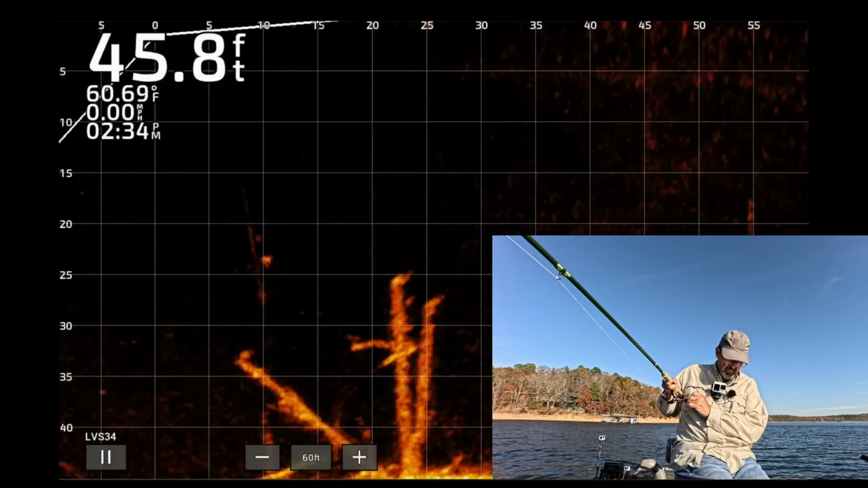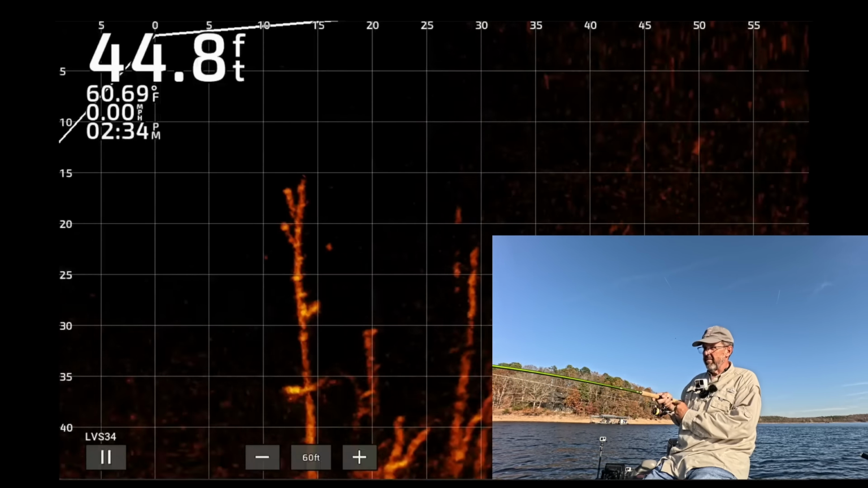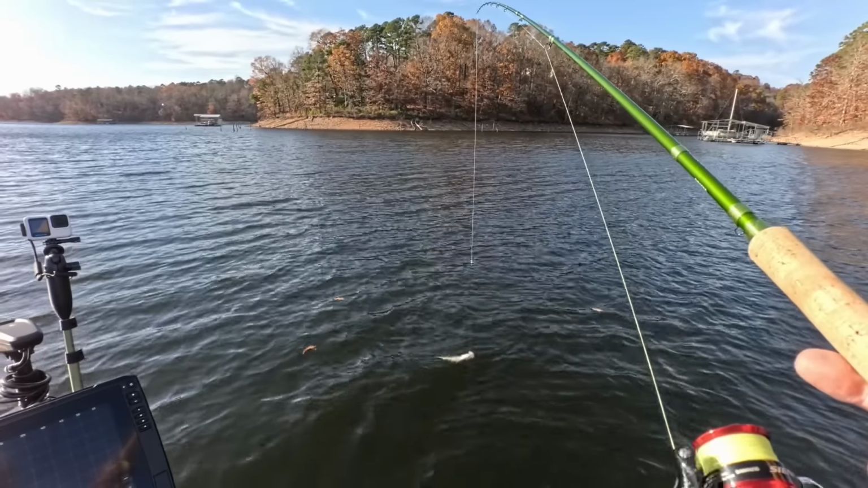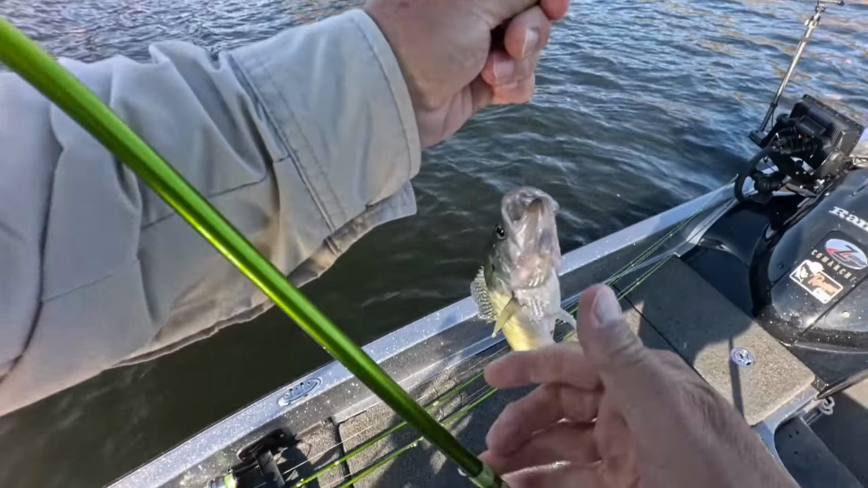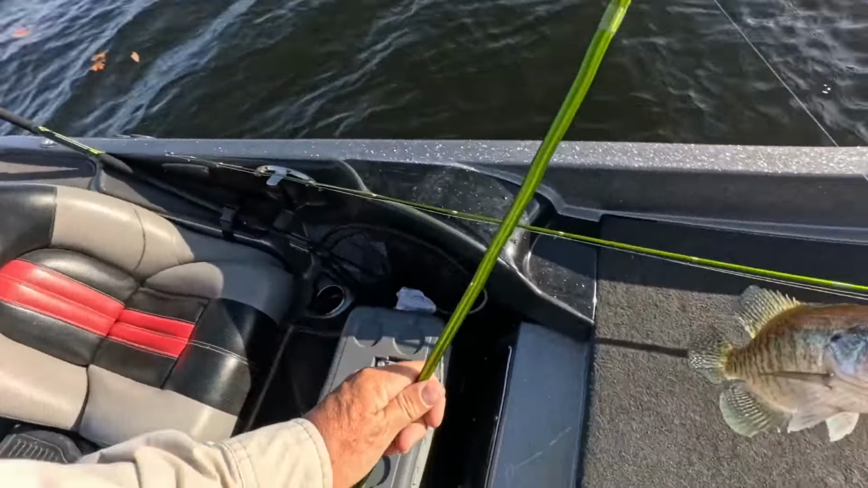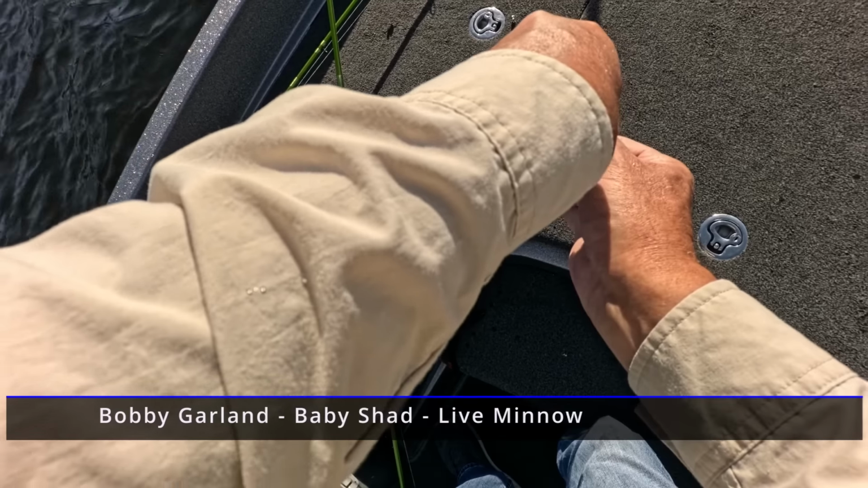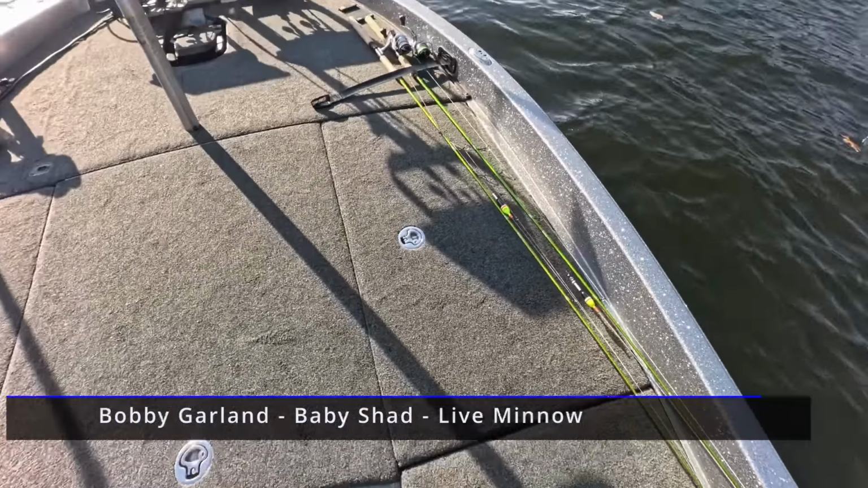There we go. They're in here. I'm curious how far back we can catch them.